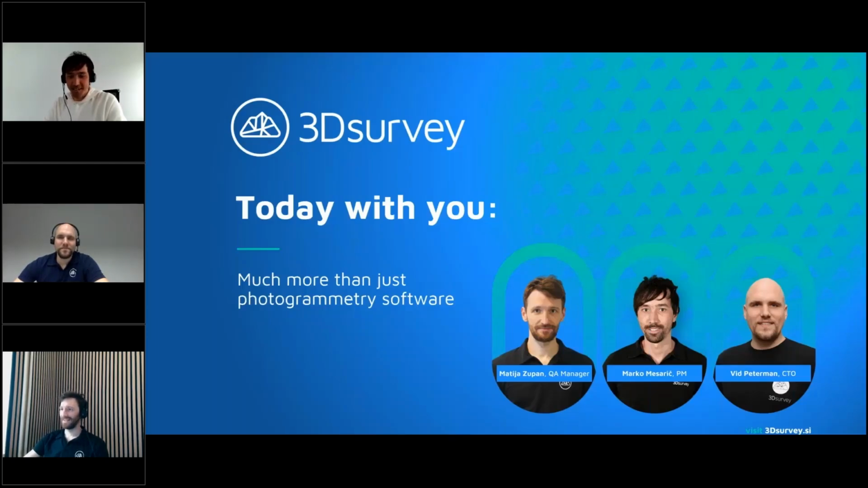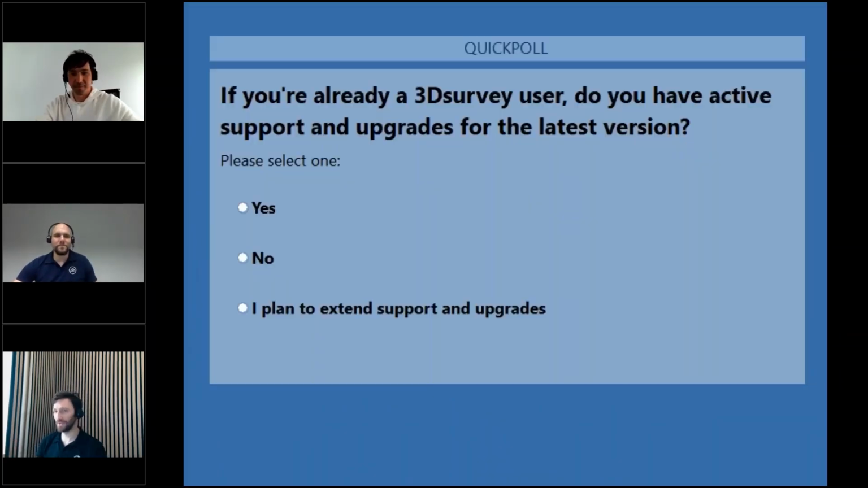Okay, Mattia, thank you. Let's go with the second question. Yeah, let's continue with that. So this one's for you who chose the first option. If you're already a 3D survey user, do you have active support and upgrades for the latest version? That means you are eligible for this upgrade. Upgrades and support come 1 year for free after you've purchased a perpetual license, or come automatically if you're on a subscription-based model.